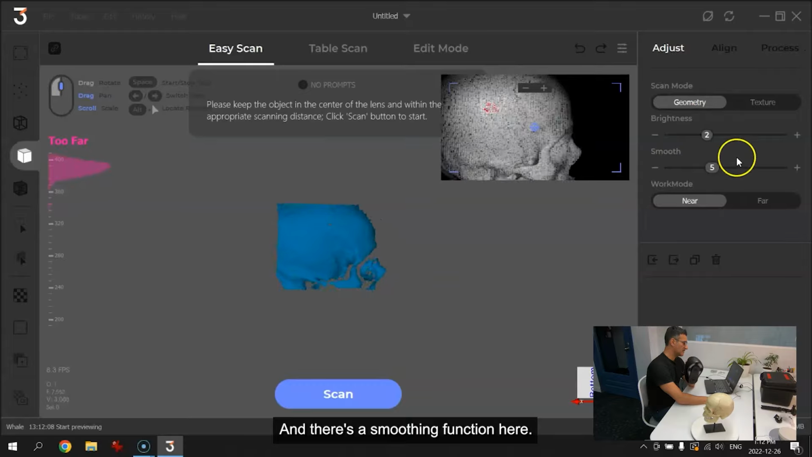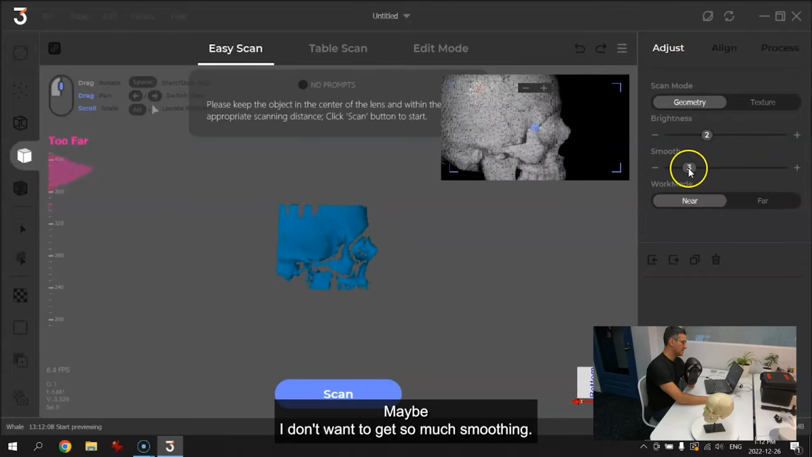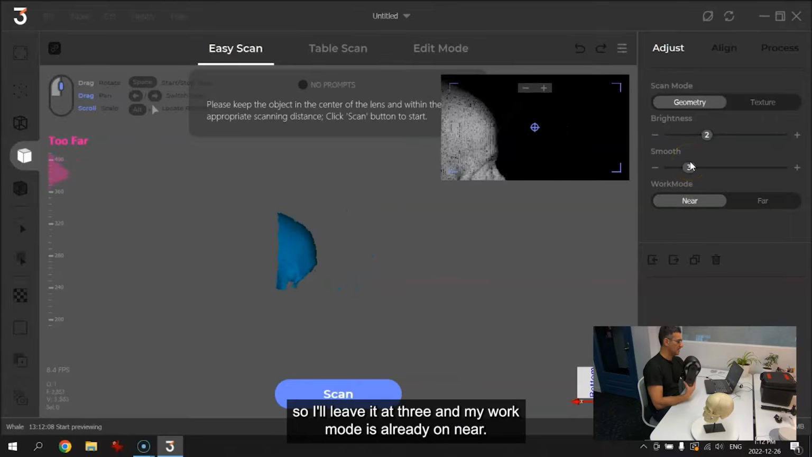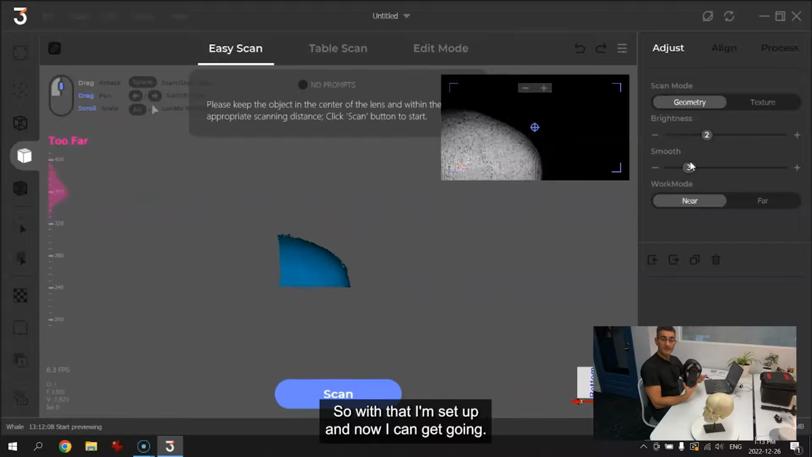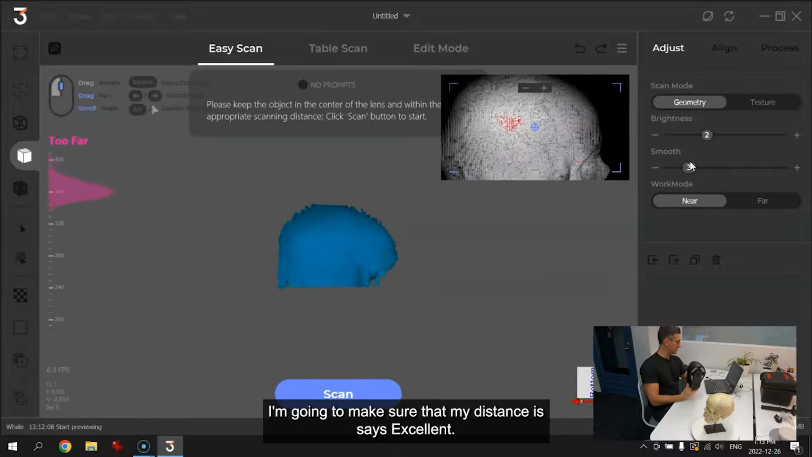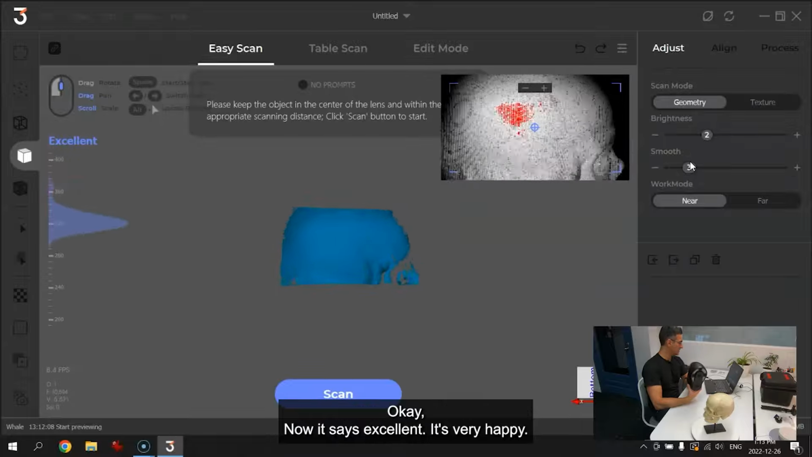And there's a smoothing function here. I may turn that down a bit. Maybe I don't want so much smoothing. I want to keep the details. So I'll leave it at 3, and my work mode is already on near. So with that, I'm set up, and now I can get going. Let me do that right here. I'm going to make sure that my distance says excellent. Okay, now it says excellent.